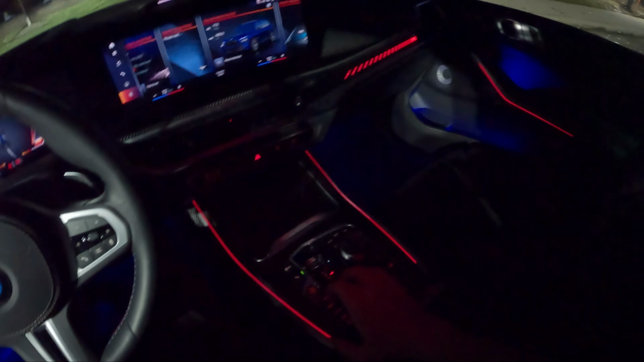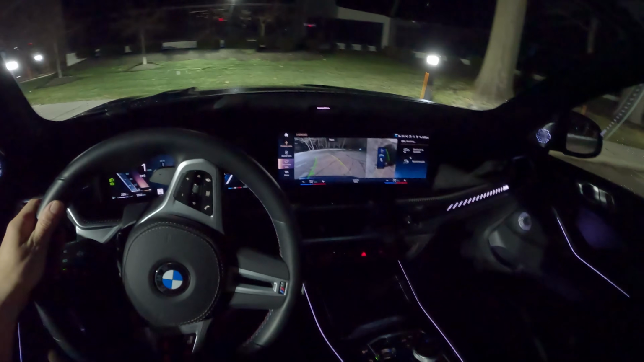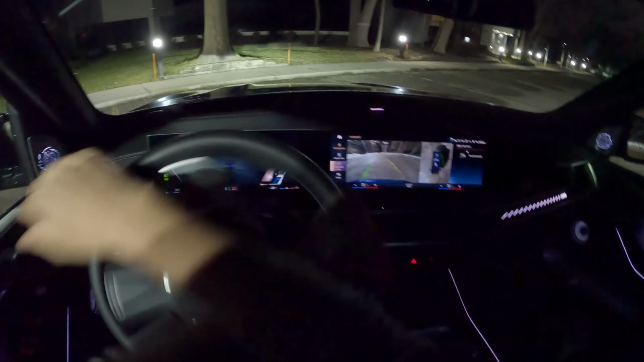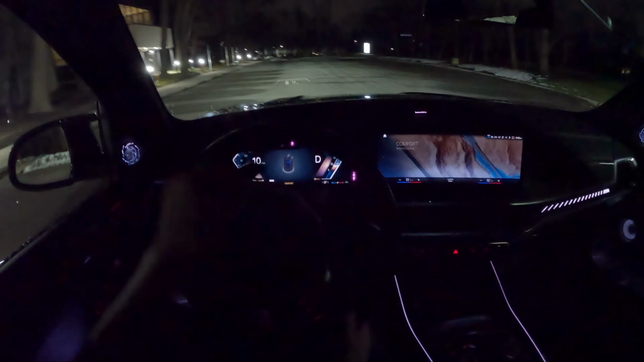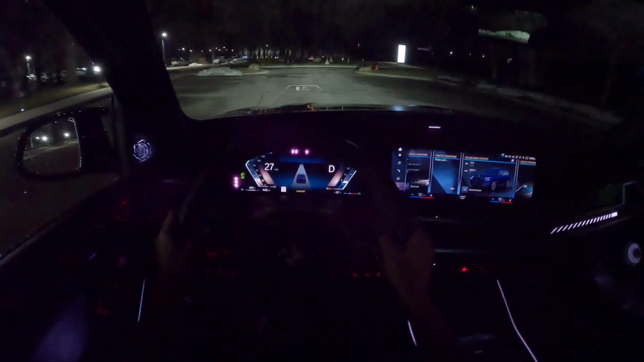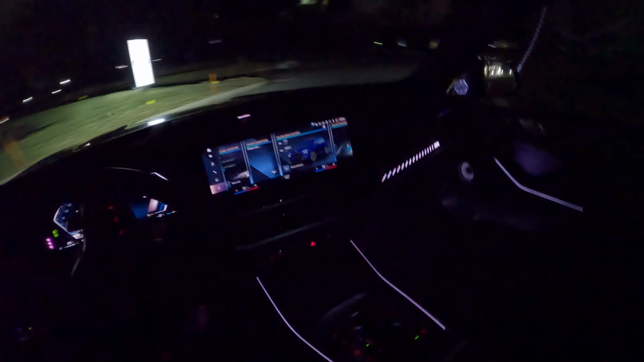We'll start off in comfort mode. I do like the way this V8 just kind of bellows away in the background.